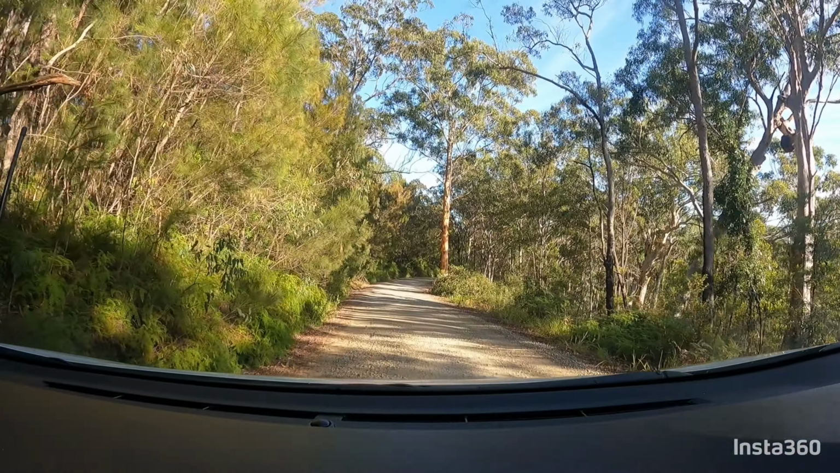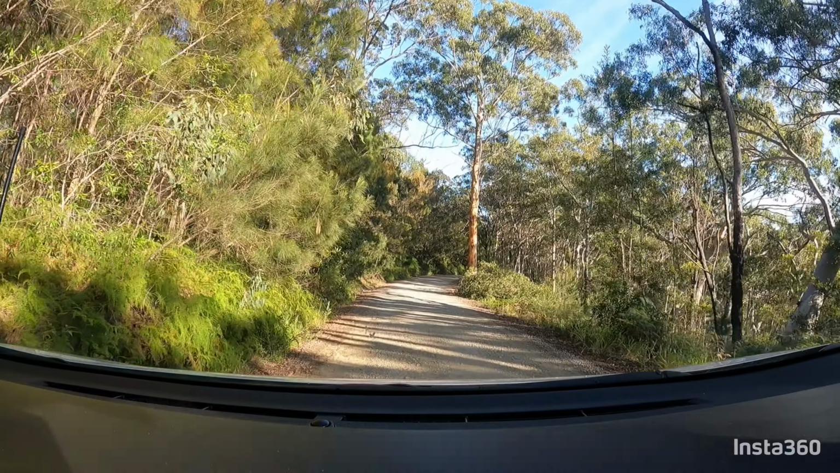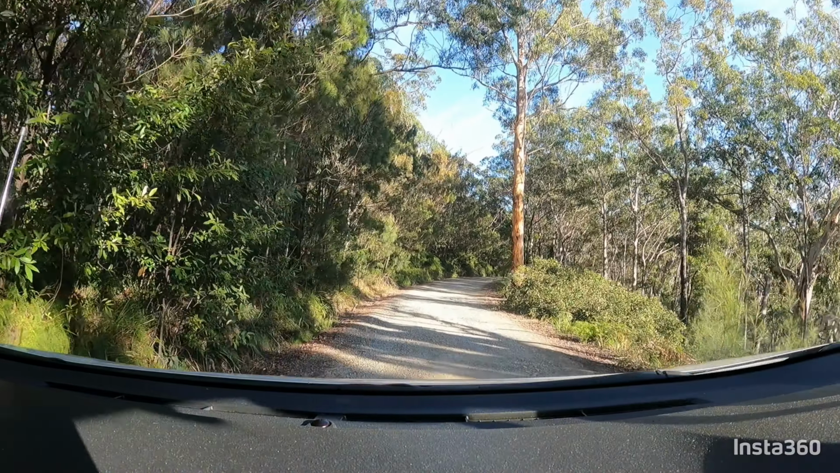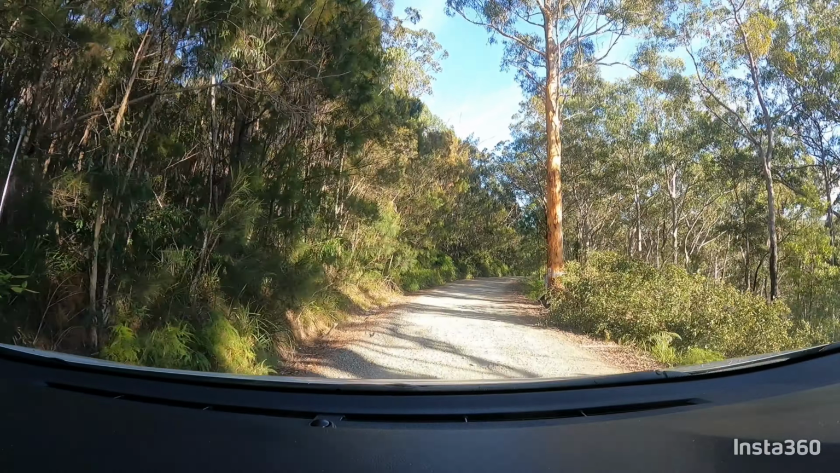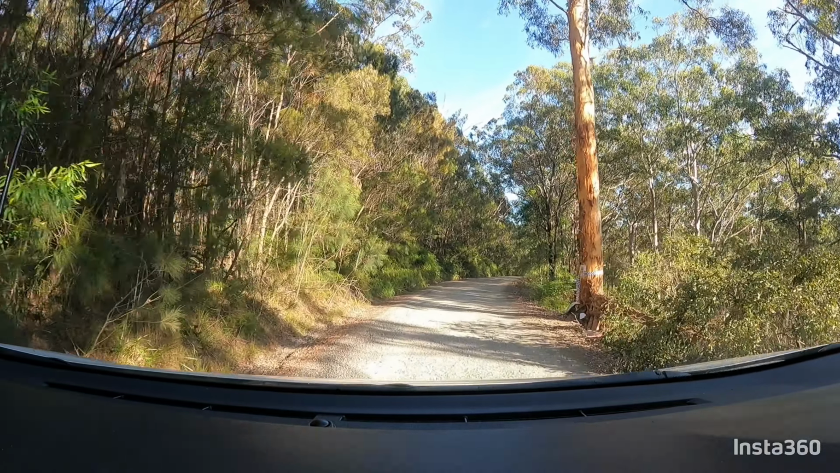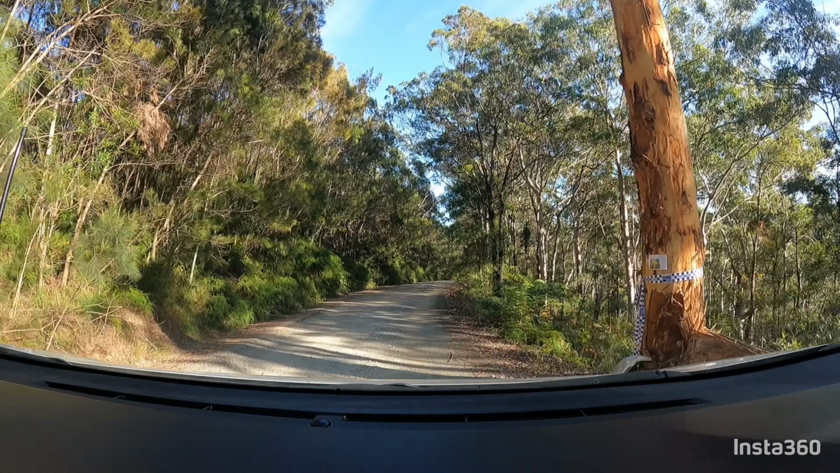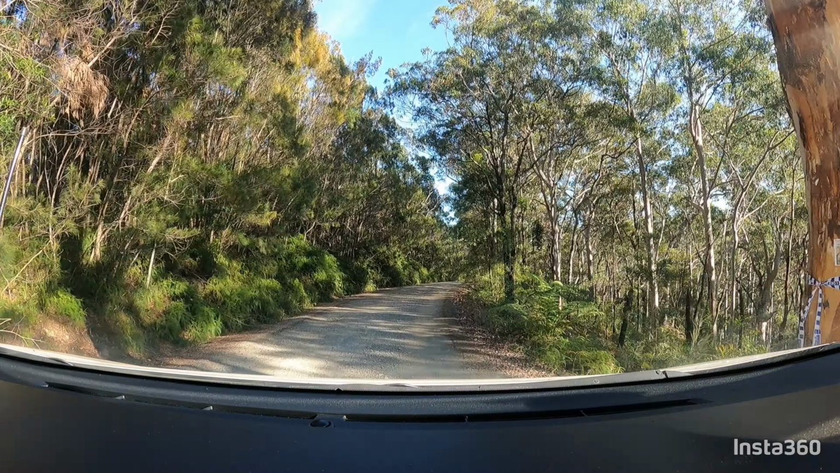Just coming into the site now here. We're on Gravel Road, and we're just near Teals Lookout. You'll notice the tree here where police tape is, and a damaged tree. They've got a sign up there, so we'll have a look at that area a bit closer for you.